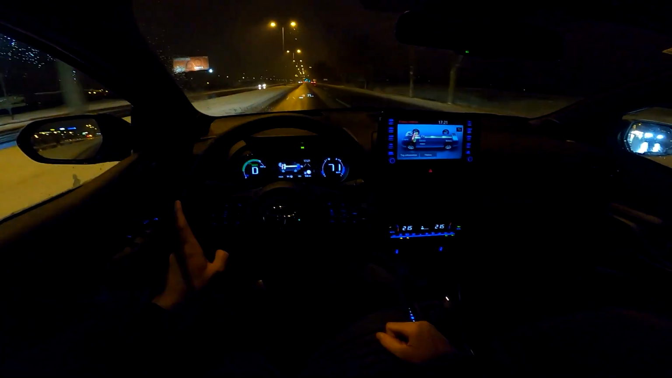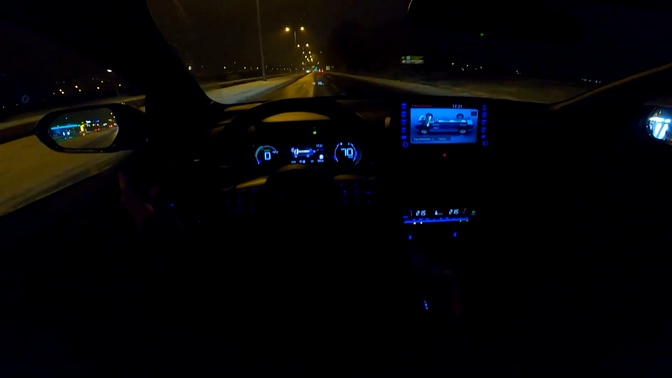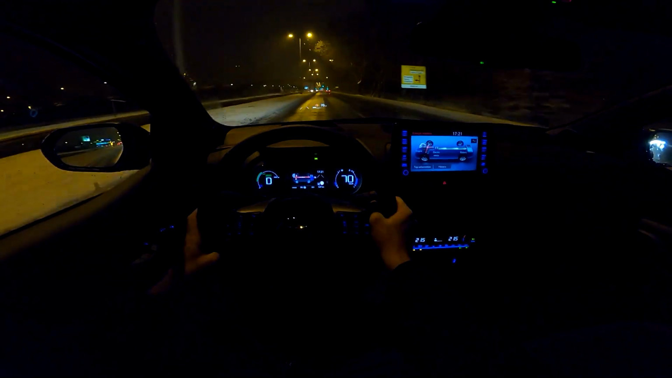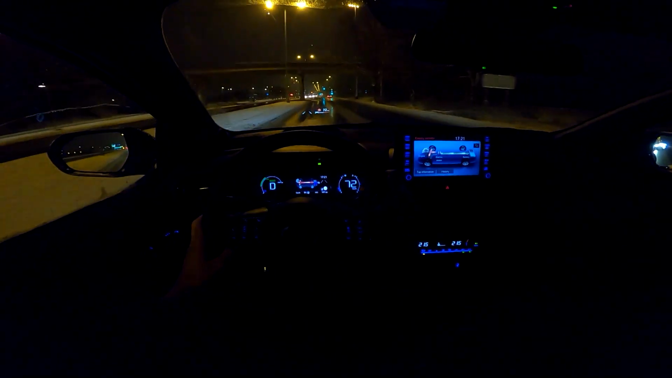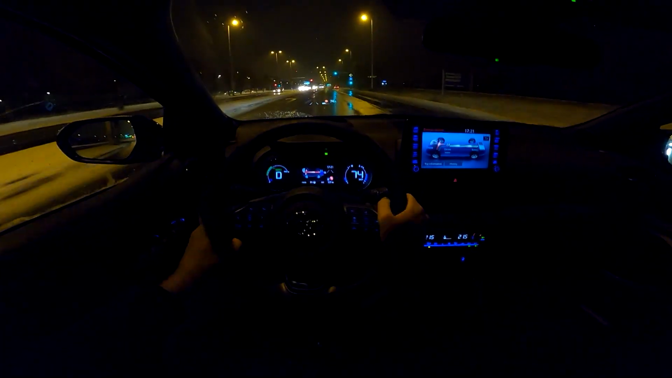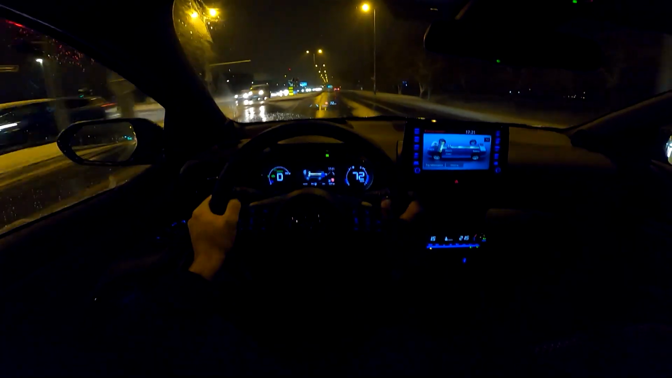Let's see if the car will recognize the lanes. They are really hard to see right now. We'll go here, and it's actually recognizing the lanes. You also have this warning, so thumbs up for Toyota, because you can really see the conditions are not ideal. And also some snow on the road, and it's nice to see that you can still count on systems like that even in bad weather.